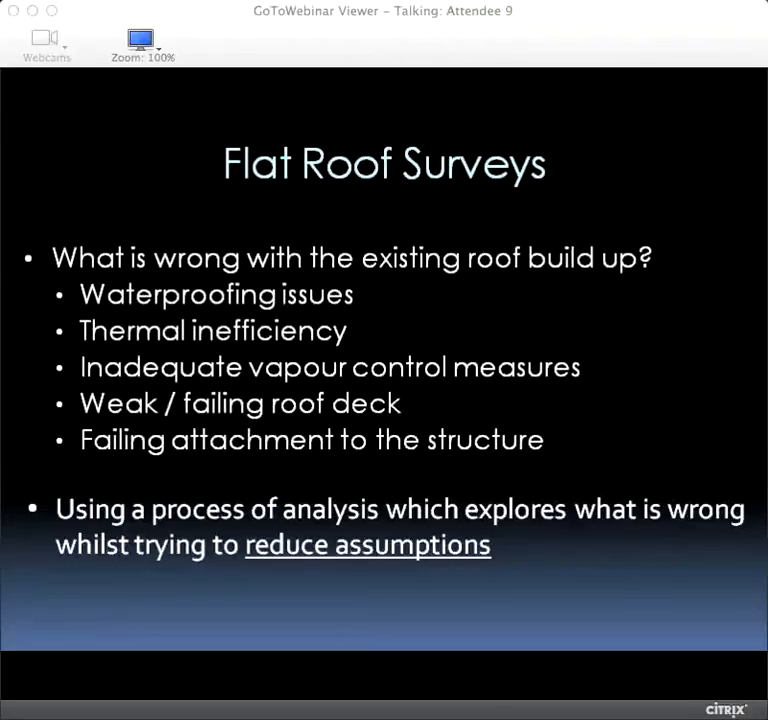So when we're looking at existing roof build-ups, one thing that we've worked very hard on as a team is to find out exactly what's going wrong with that roof. Personally, I've come from a flat roofing background that's three generations old, and I've been involved with lots of schemes where a new flat roof was specified and installed, and we found out that we're not actually addressing the problems. The problems lie elsewhere. So one thing we really work hard on is to identify the problems and make sure that the new system and the new specification addresses all of them.